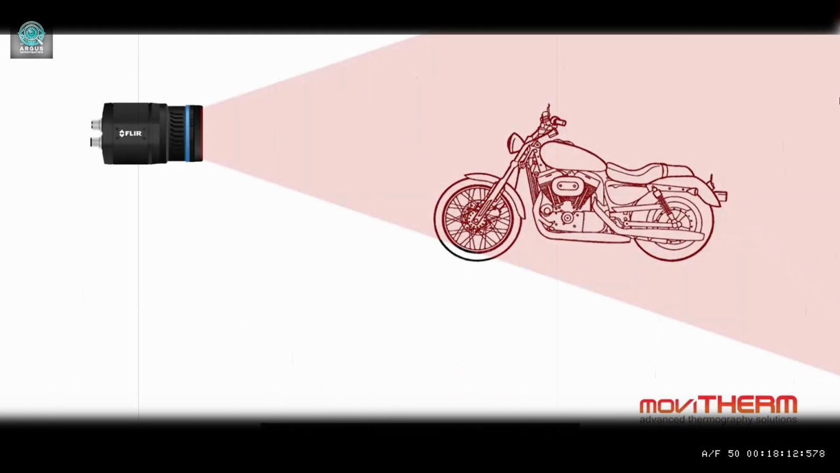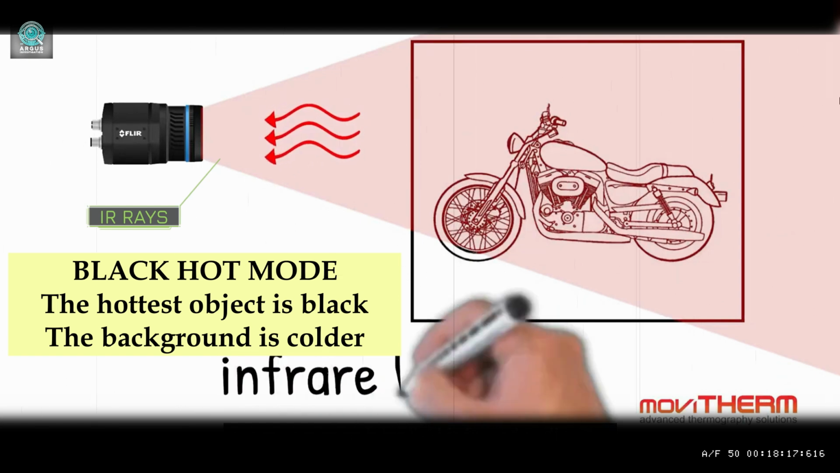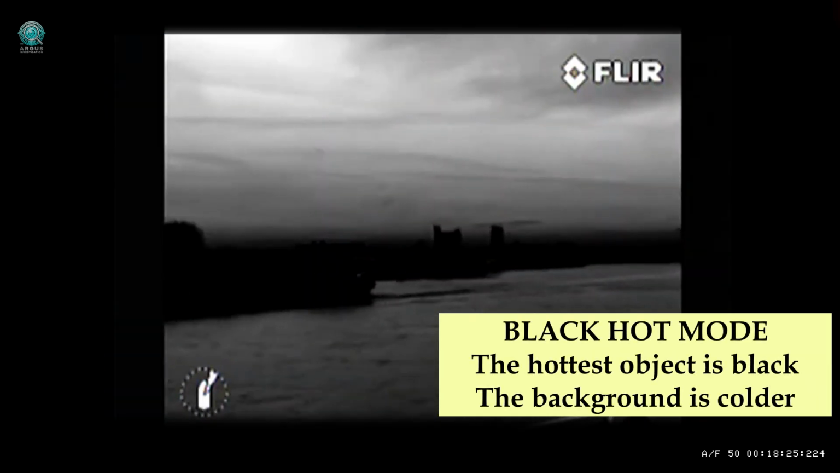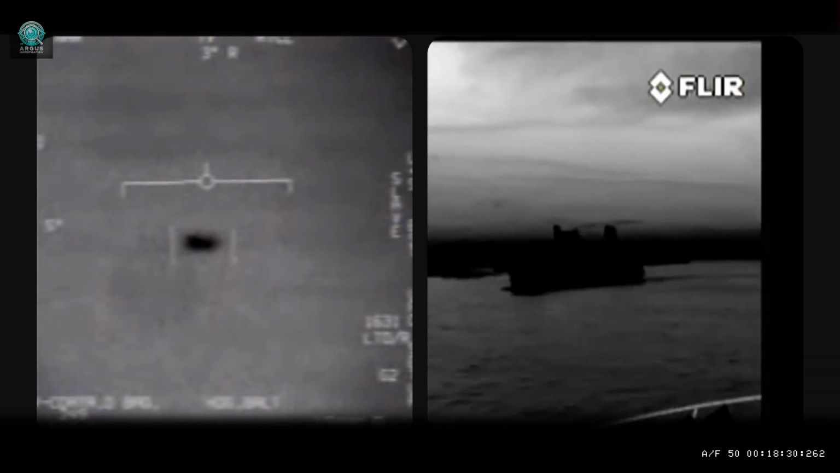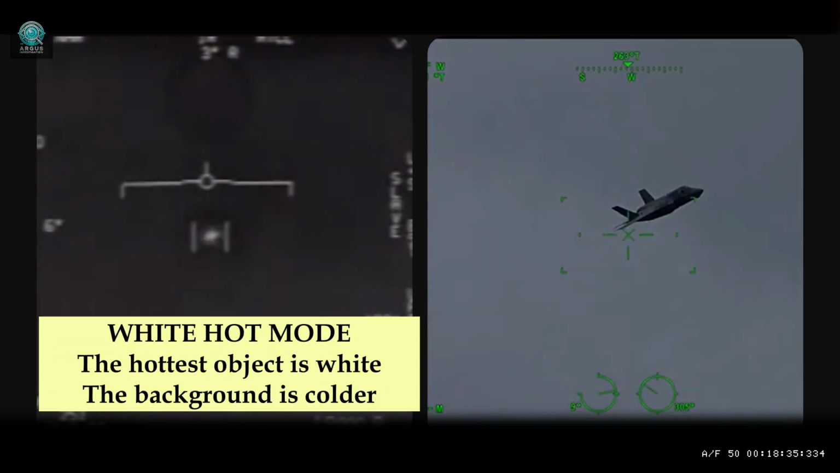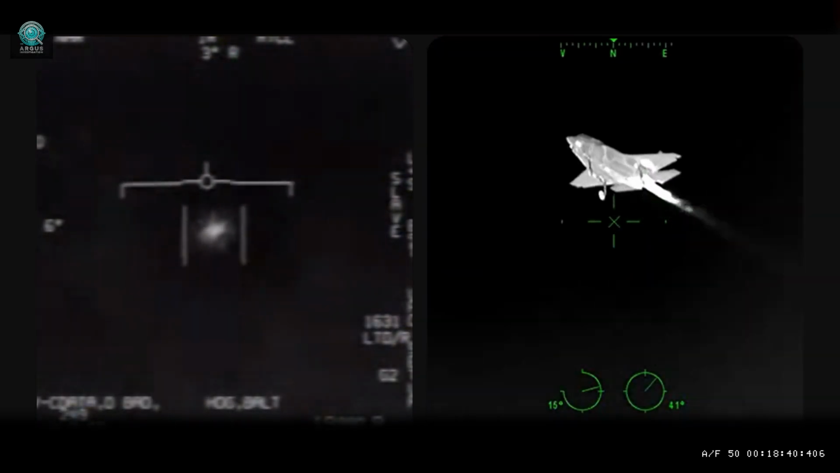In the infrared domain, there are no colors, only differences in heat. The object we are observing does not reflect visible light, but emits or reflects thermal radiation. In black hot mode, the hottest areas appear darker. Here, the object is hotter than the background. But heat alone is not enough to understand what it is. A conventional jet shows a complex thermal signature: exhausts, turbulence, directional heat. This one doesn't. It's uniform. Clean. And yet, it's hot.